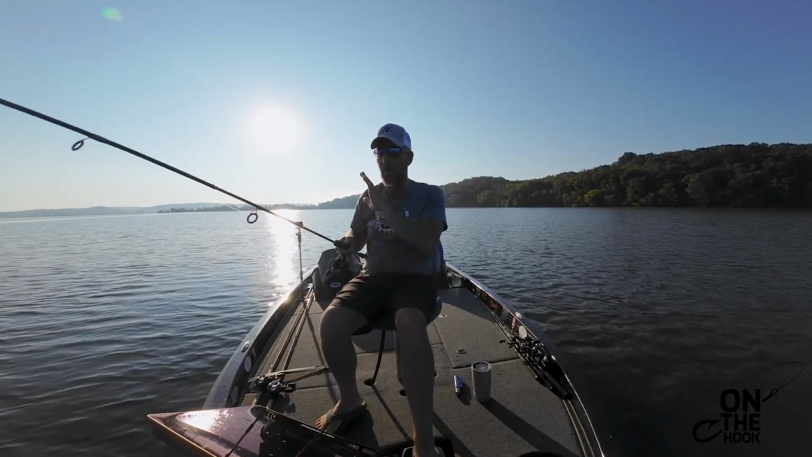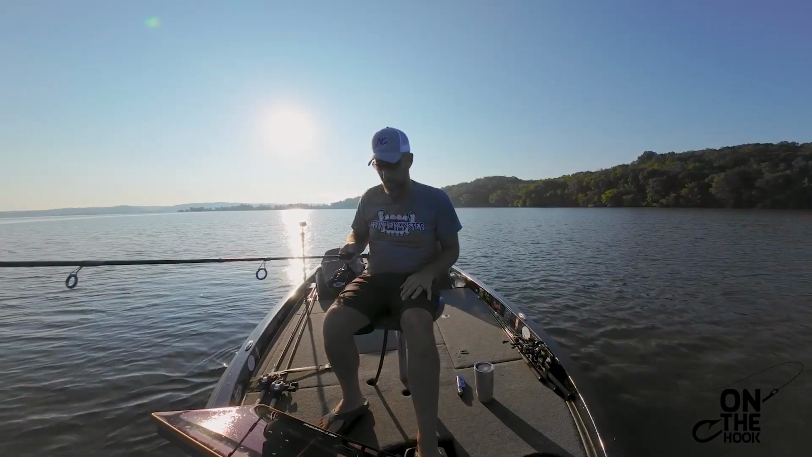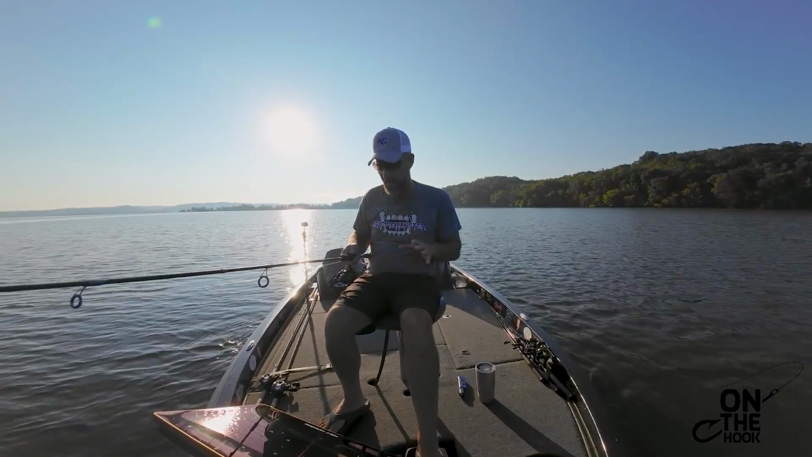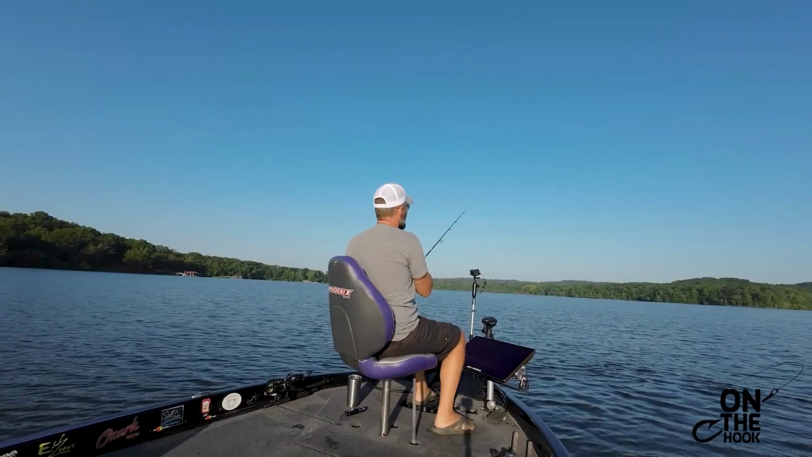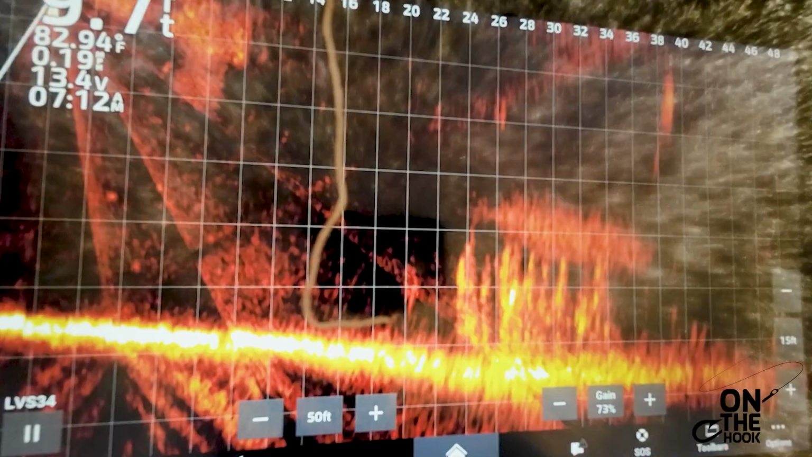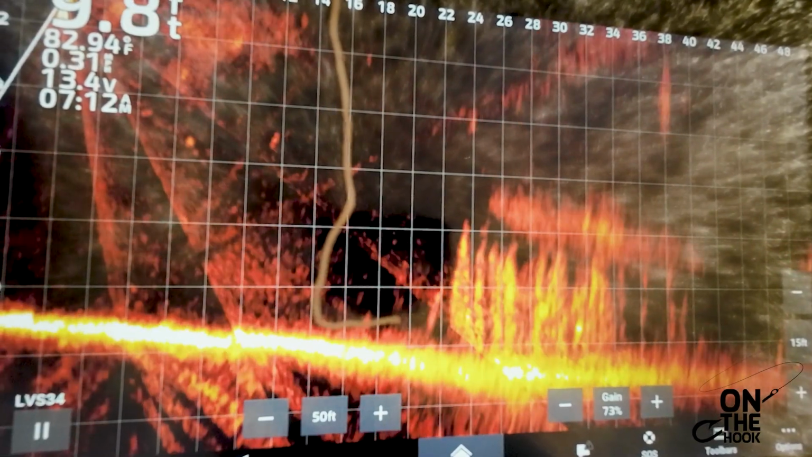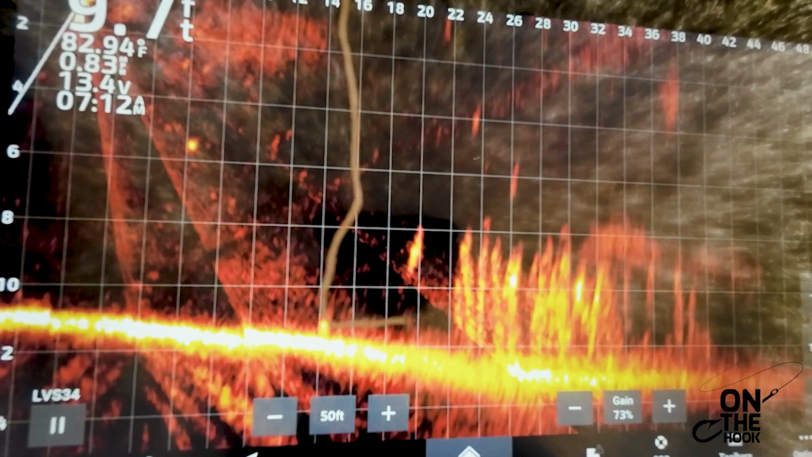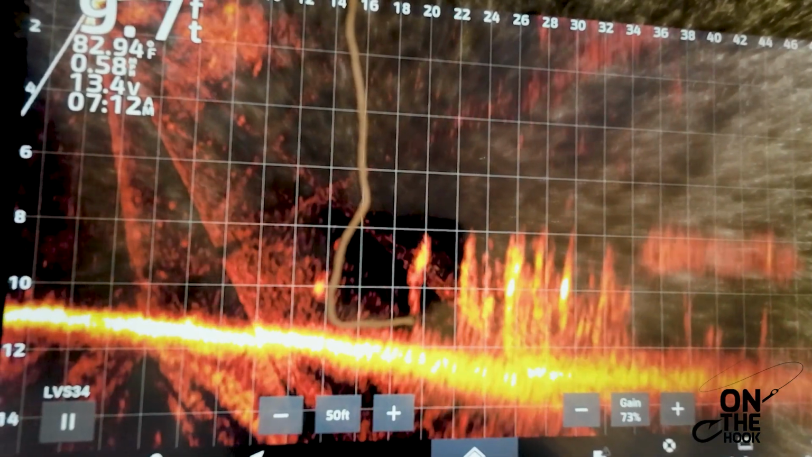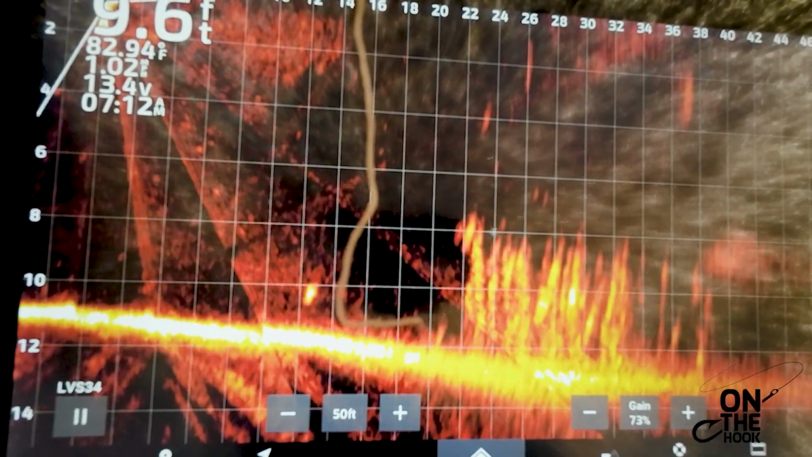I've got a prototype bass rod this morning from Ozark, and I'm out here casting this little bitty jig at these brush piles to see how it casts. And I have to tell you, I'm pretty impressed with how good it slings that little jig head. I'm using an 1/8 ounce, and I'm just pitching out to the stake bed and then just running it over the top of it kind of slow.